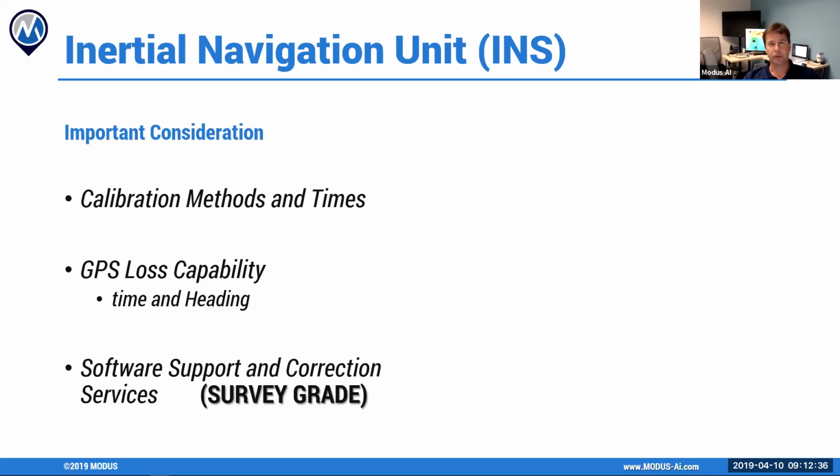So that's one of the things that you're going to want to look at in that GPS receiver: how robust and how much correction is actually happening in real time. The other part of the inertial navigation unit is going to be the IMU, or the inertial measurement unit. And this piece of that can be either electro-mechanical, so a MEMS chip, which are getting better and better, or you can be sitting with some type of gyro.